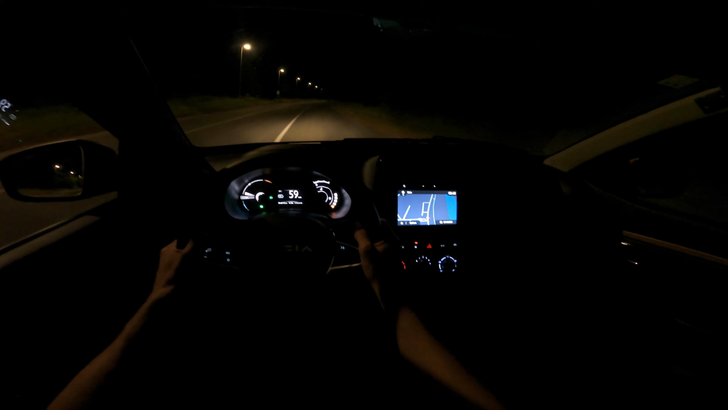Glove compartment doesn't have a light, and this thing illuminates. There's like a speed limiter switch there. Actually, I'm just gonna flip it on, and I just want to show you here, this might not look the greatest, but you can see you can charge your smartphone with a cable, and let me just see, seatbelt is in the way.